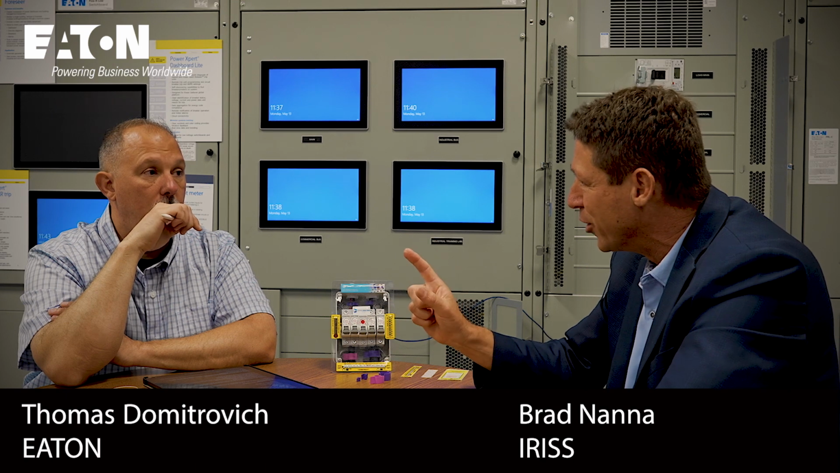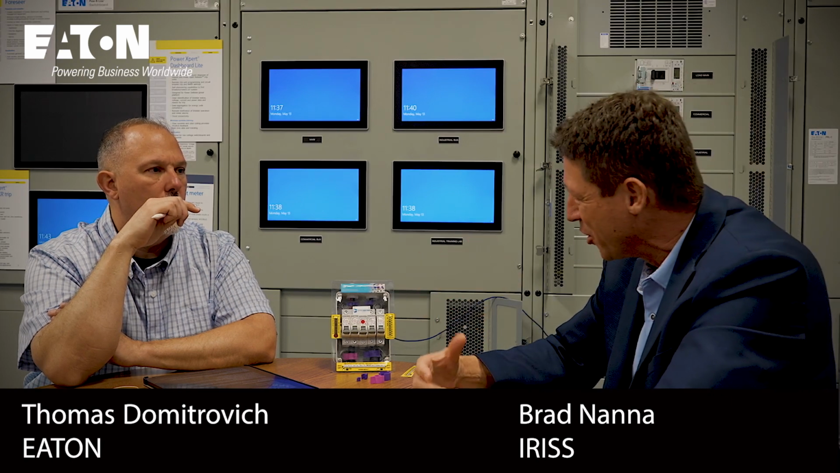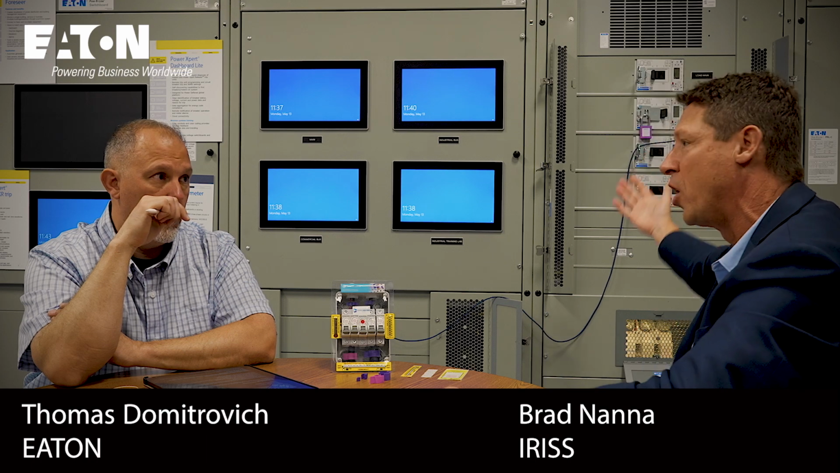There's two. So there's a crystal window that most companies will use. Crystal's okay. However, the problem with crystal is it's hygroscopic. It absorbs moisture. So it's not a matter of if it's going to absorb water, it'll eventually fog up so you can no longer shoot thermography through it. You're not worried about shock hazard. You're just worried about visibility.